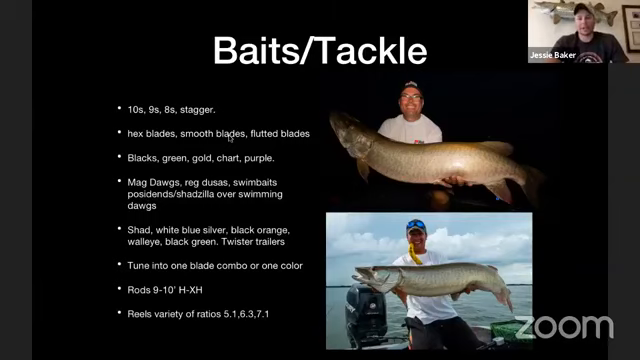Black and green, and twister tails as well. A lot of guys over here use twister tails in their bucktails, almost to the point where I've kind of gone away from putting twister tails on my blades just because everybody does it. But it's definitely a nice little teaser. It seems like those fish, they'll come up behind it, and just that little twister tail in front of them can maybe finally make them commit. But like I say, they can definitely tune into one bait color or another.